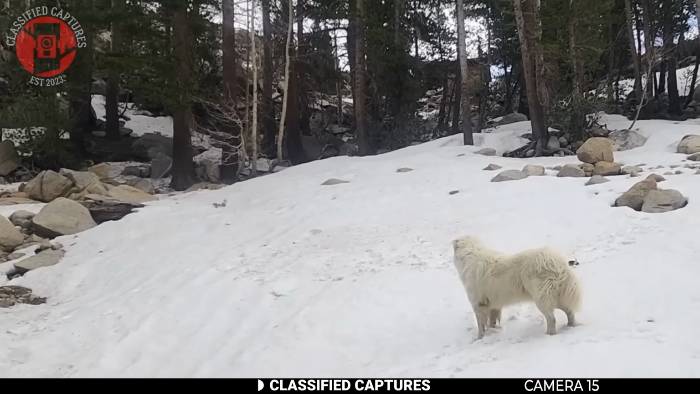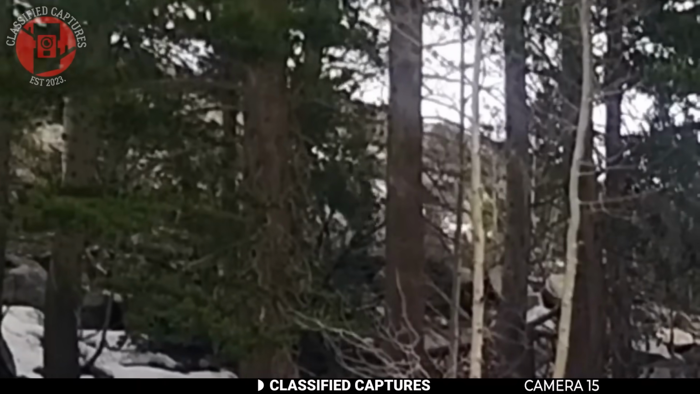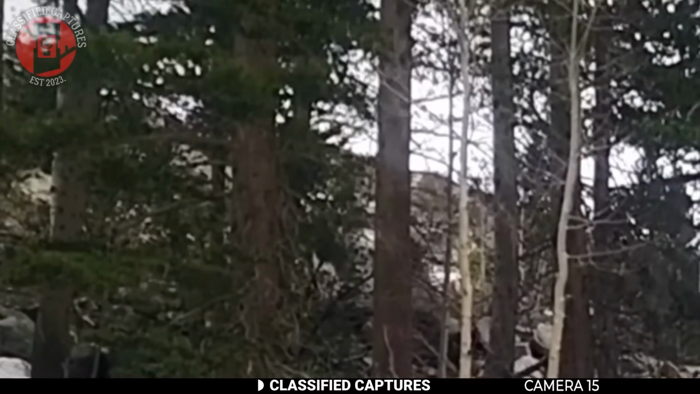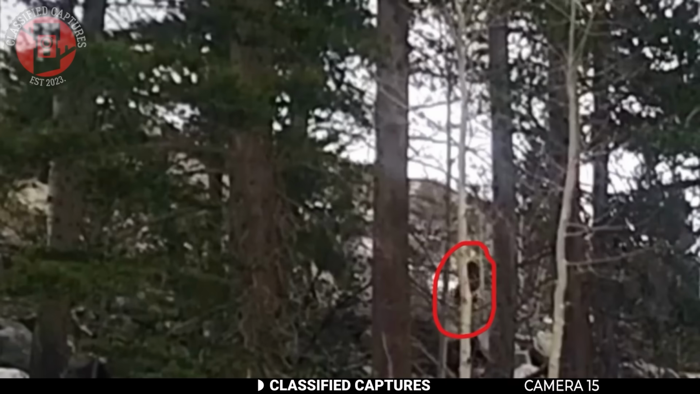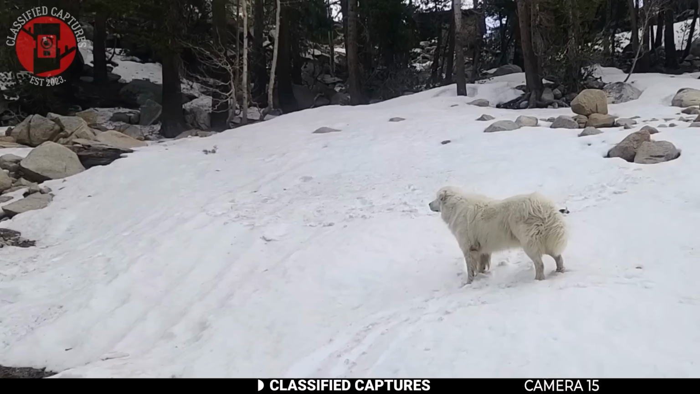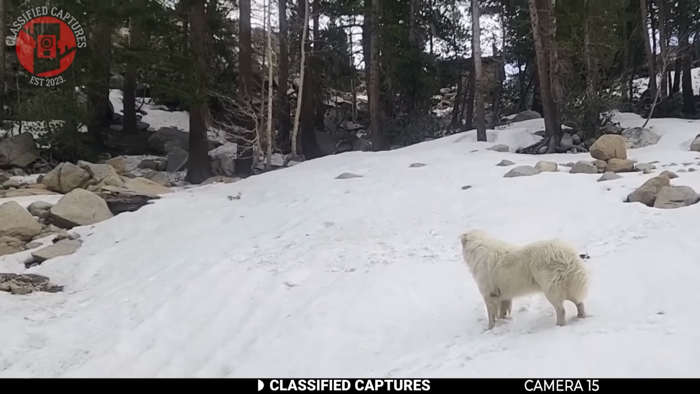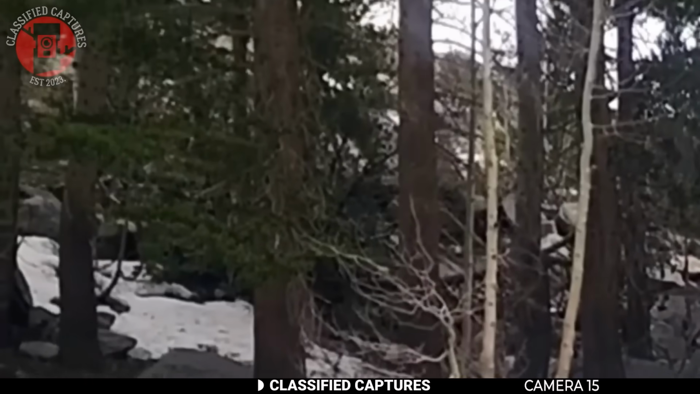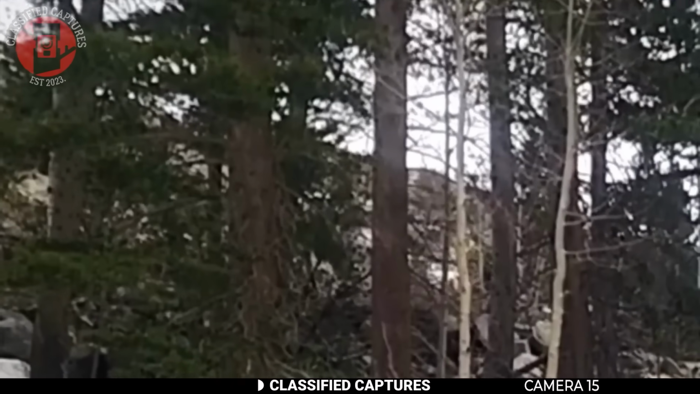Some say it could have just been a person in a thick winter coat. After all, it had snowed and the ground was covered in snow, so maybe the person was just sliding across the slope. Still, there's something about the shape and motion that doesn't feel entirely human, so what do you think? Is this just someone bundled up and moving weirdly in the snow, or did this person really film a Bigfoot? Let us know your thoughts and comments below.